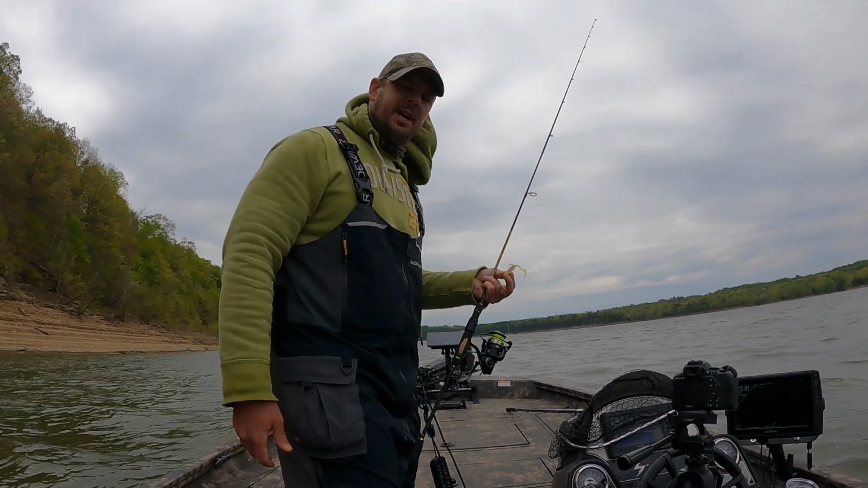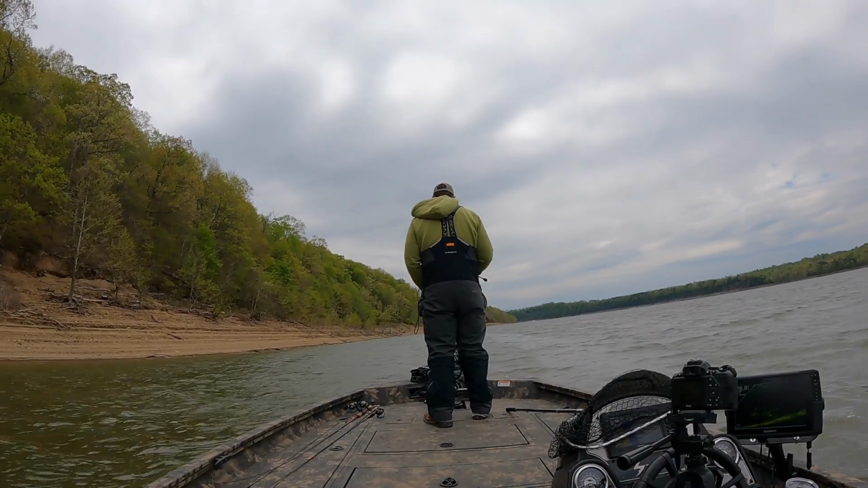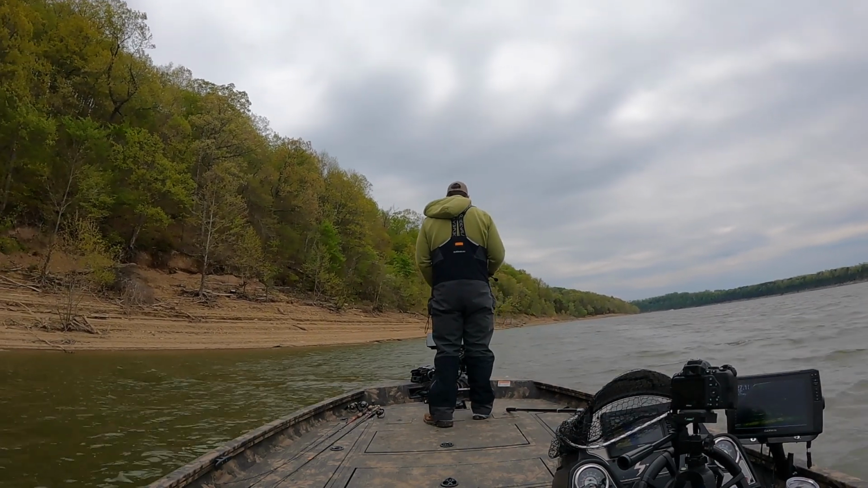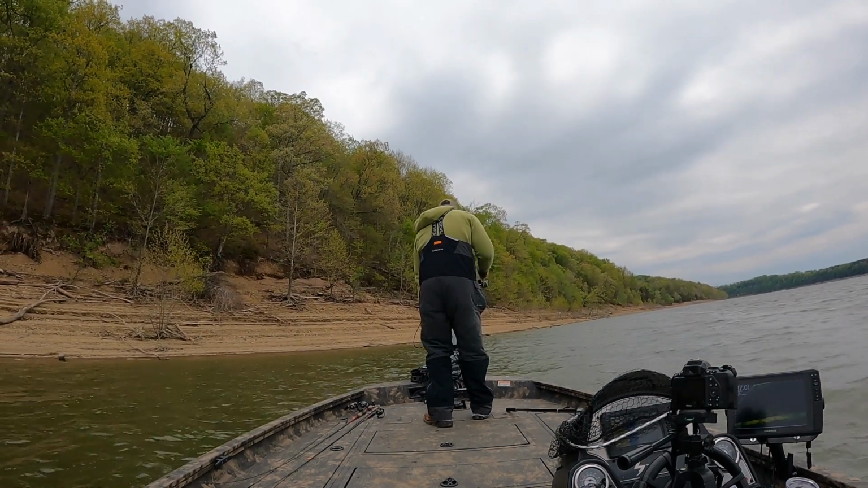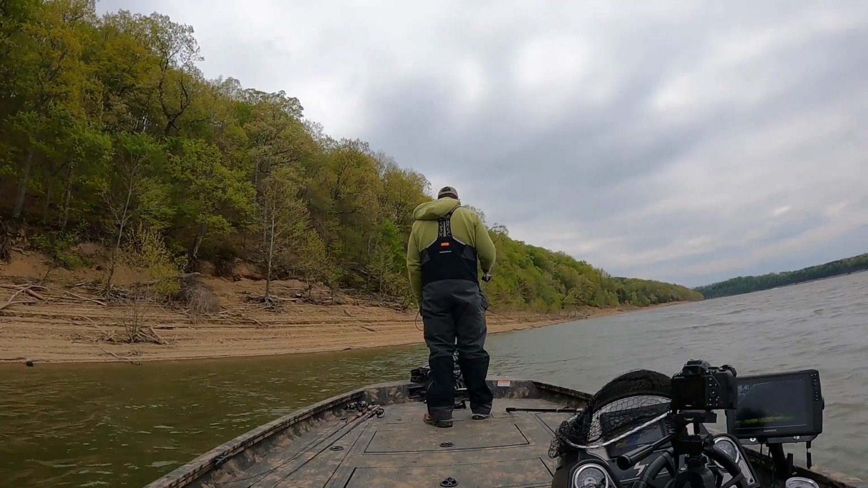And the sun had come out. I switched to that curly tail there with the chartreuse tail, and they were eating it up. When the sun went behind the clouds, they would still eat it, but I'd switch up to that pole that had the braid line, and it had more of a natural colored bait, and they ate it up.